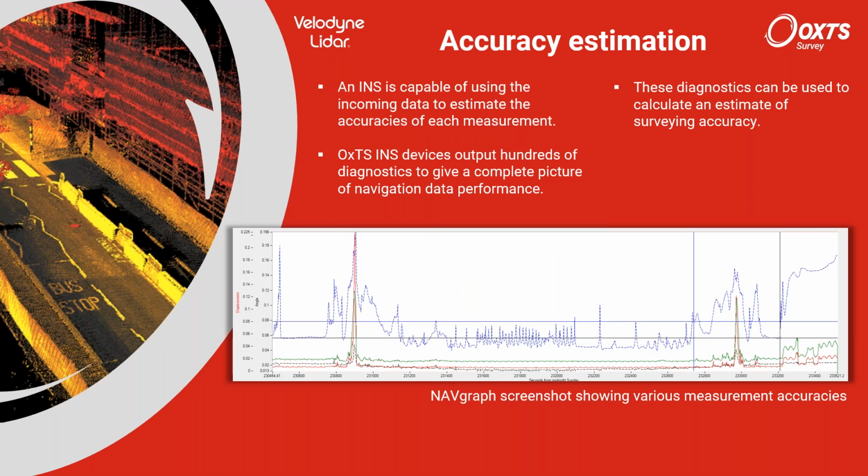So just finally then, we're going to talk about some accuracy estimations. As Dieter mentioned, we use some software which is quite unique in the market, which is able to combine the raw data from the Velodyne sensor and the navigation data from our INS, and to create a point cloud and to calibrate the setup between them.